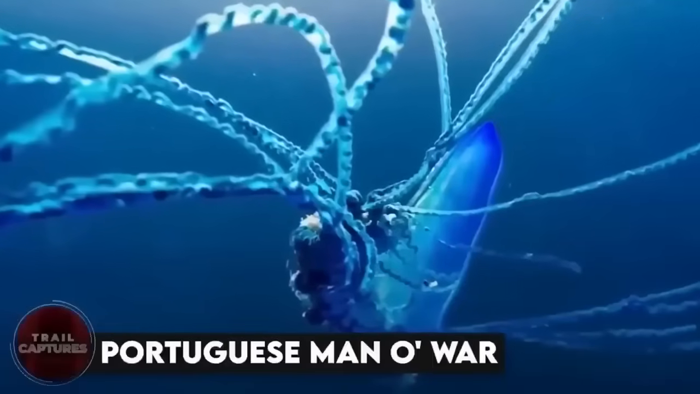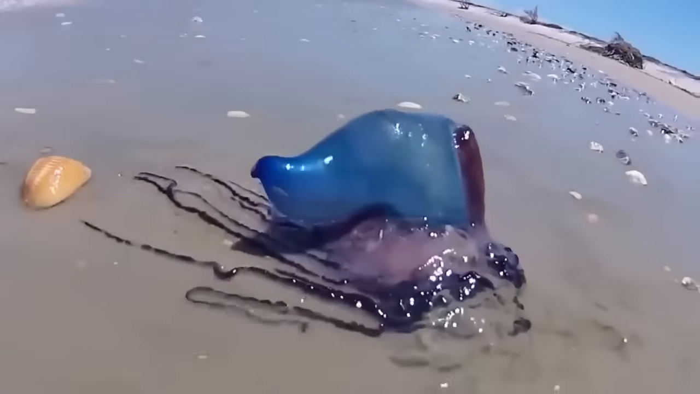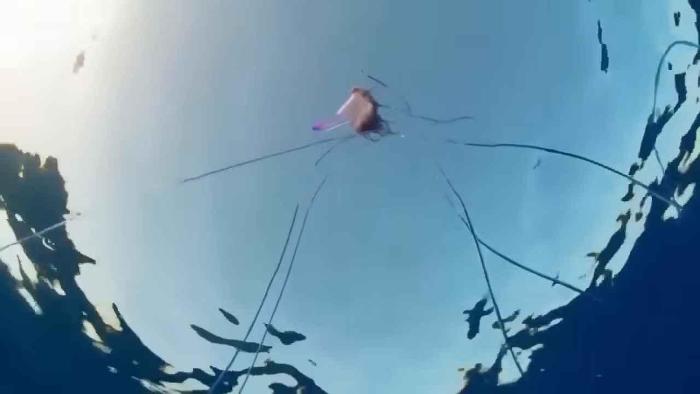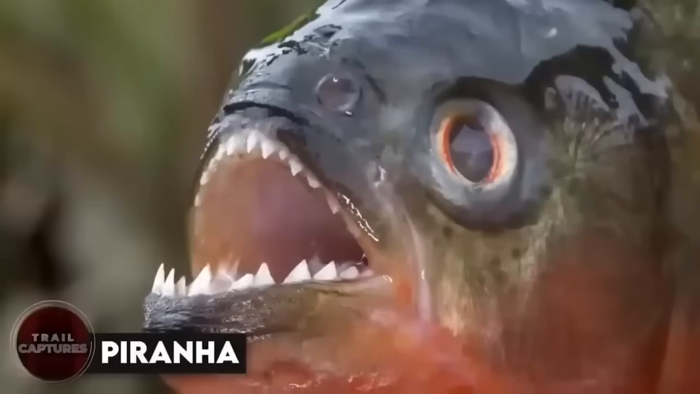Portuguese man-o'-war. This thing is like a freaky alien that was plopped in the ocean. It looks like a jellyfish, but it's actually a whole colony of different organisms working together, like some kind of underwater Voltron. But don't be fooled by its trippy colors and otherworldly appearance. Those tentacles can reach up to 165 feet long and pack a punch like Mike Tyson in his prime. Its venom can paralyze you and send you straight to Davy Jones's locker. So if you're ever out for a swim in the ocean and you see this bad boy floating around, I suggest you swim in the opposite direction. Trust me, you don't want to mess with this sea monster.